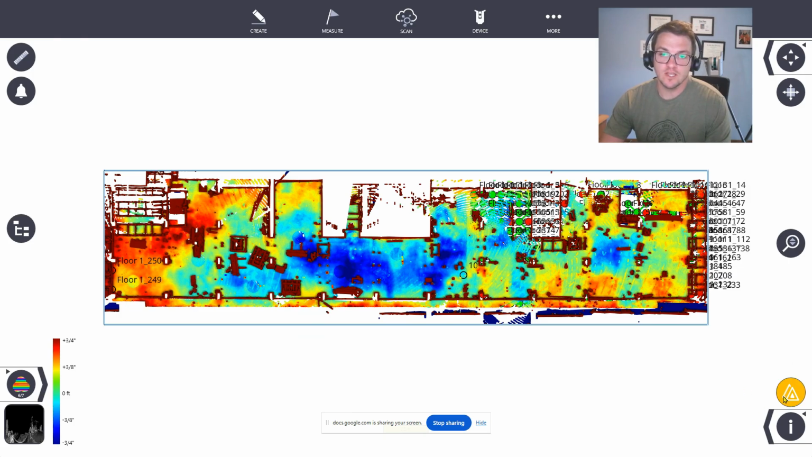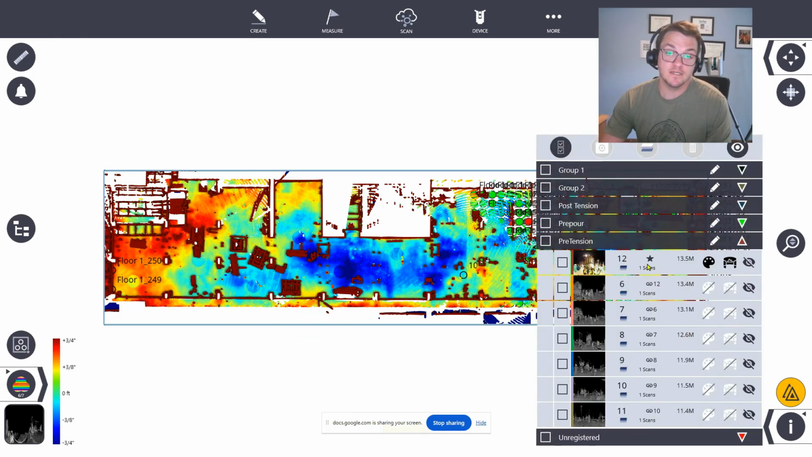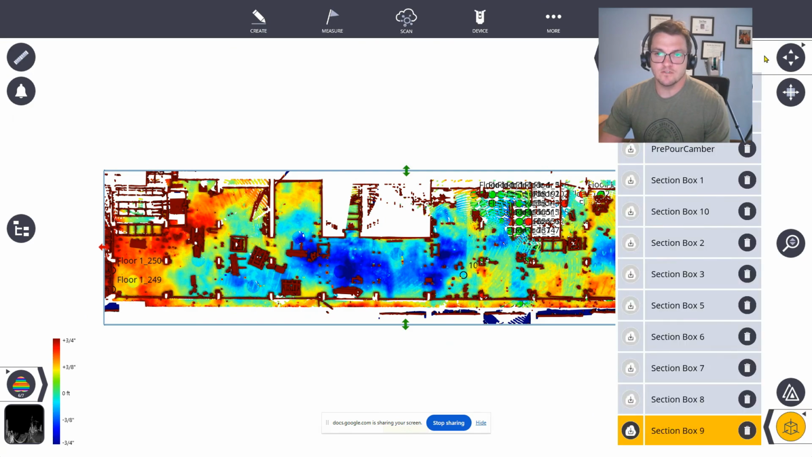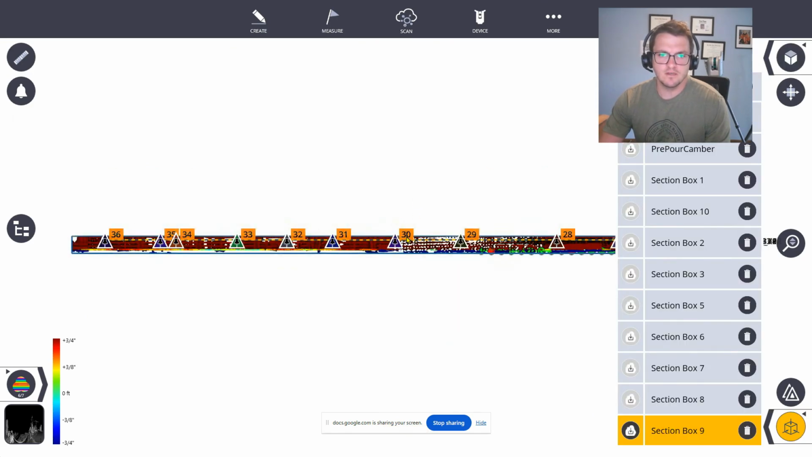So we actually have a lot of scans because we're scanning in the white scan too, but we have two different groups in here that we're interested in. There's the pre-tension scans here and the post-tension scans that were turned on. Let me change the section box so we can actually start to see what that looks like when we're around.